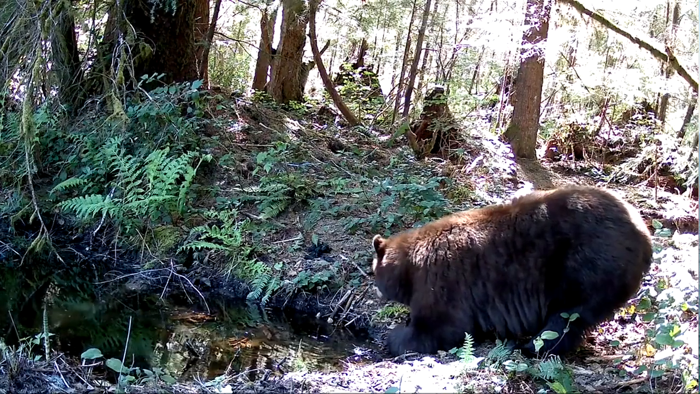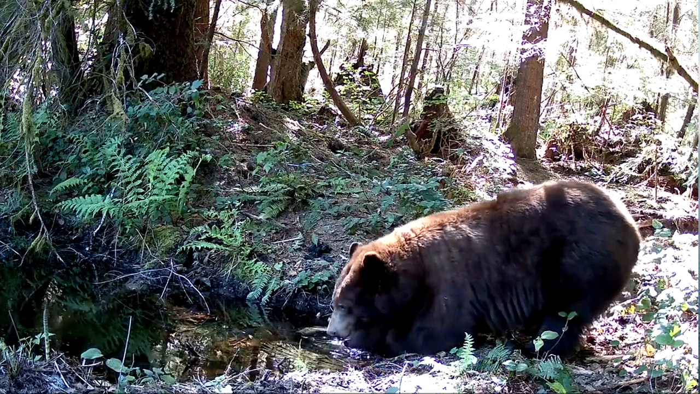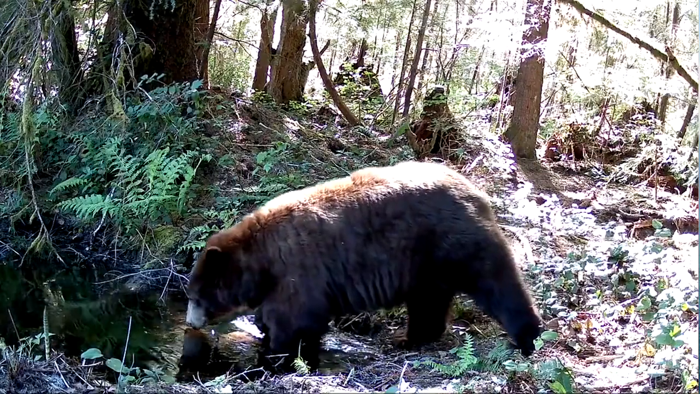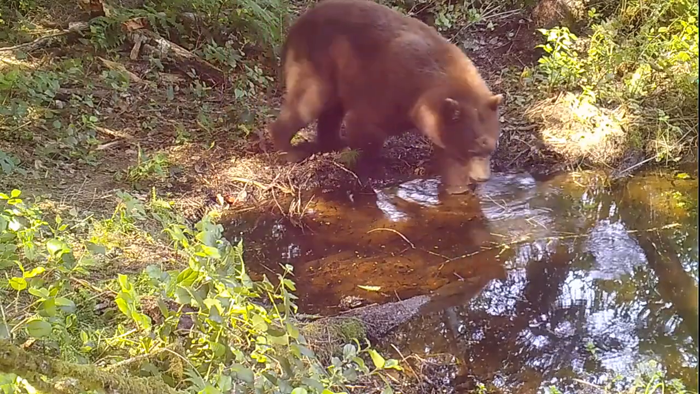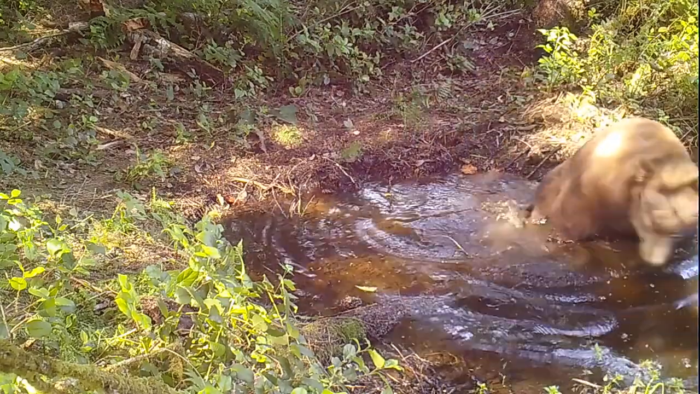I quickly learned not only did the Big Brown need a lot of water to drink daily, but he loved to go in and take a swim. He'd often spend 20 to 30 minutes at a time in the water. Because of this, I put up several cameras at this location to get different camera angles.